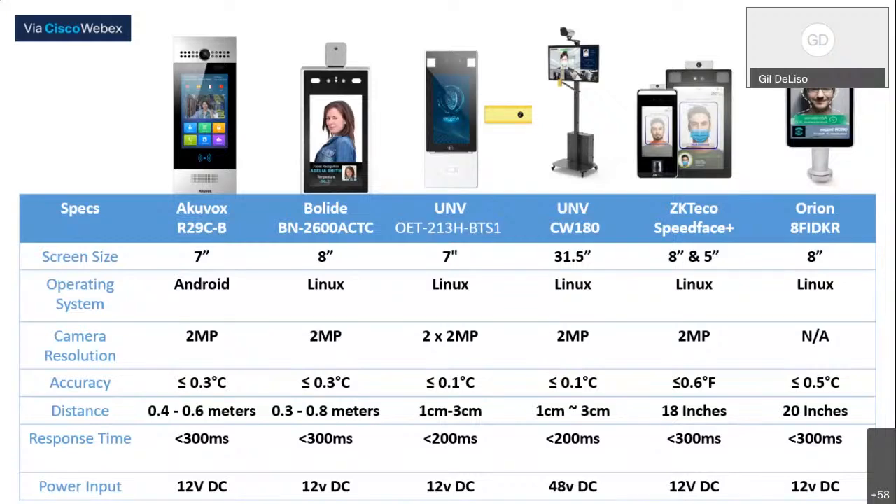The reason I ask is, if someone does come up with a high temperature, wouldn't it be prudent to clean the unit before the next person comes up to it? Yeah, they could definitely take a clean, they just can't take a big splash. So you could definitely use any type of disinfectant on any of these systems, as long as you're not dousing it. Thank you.